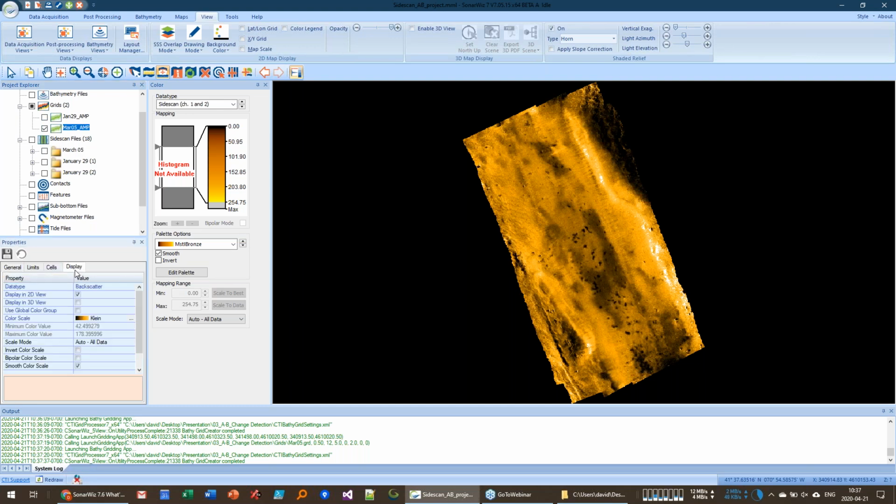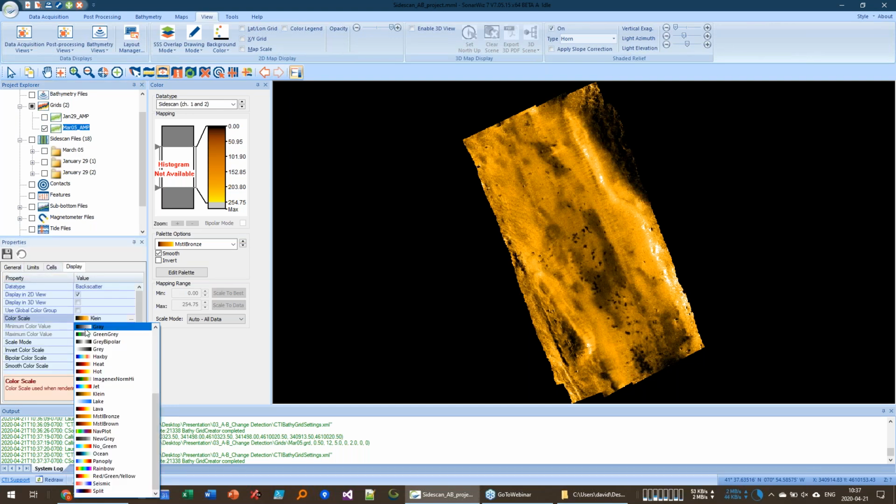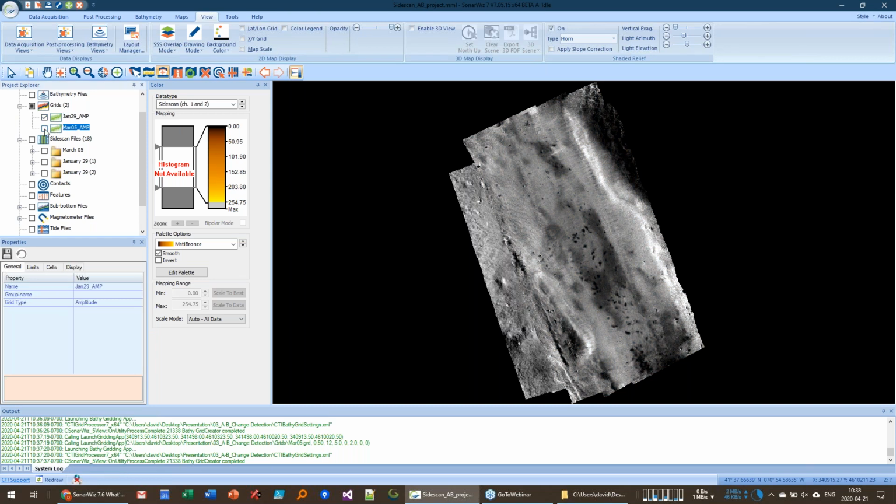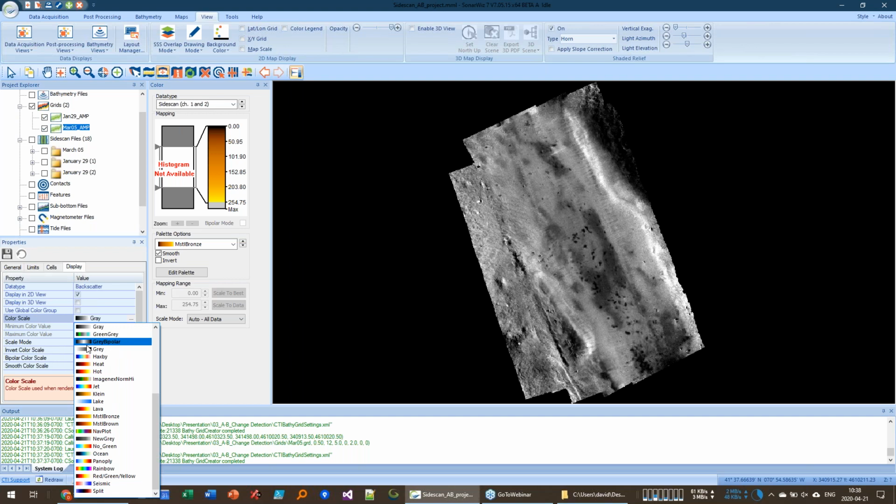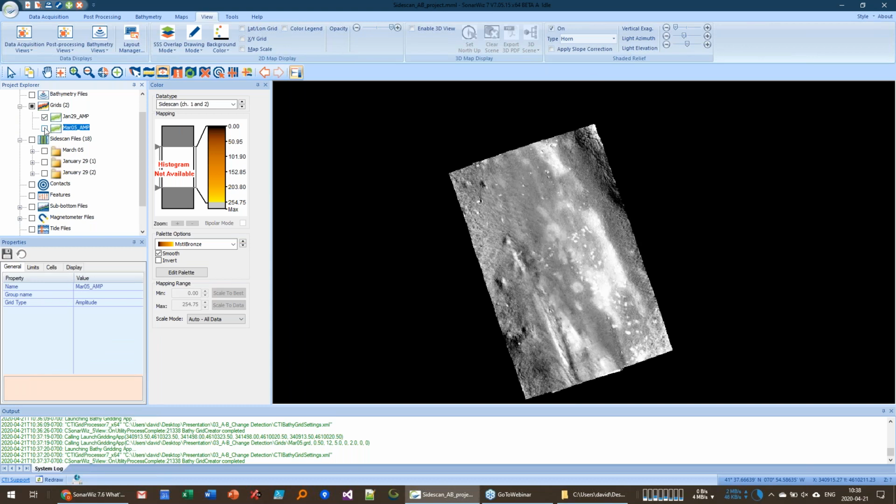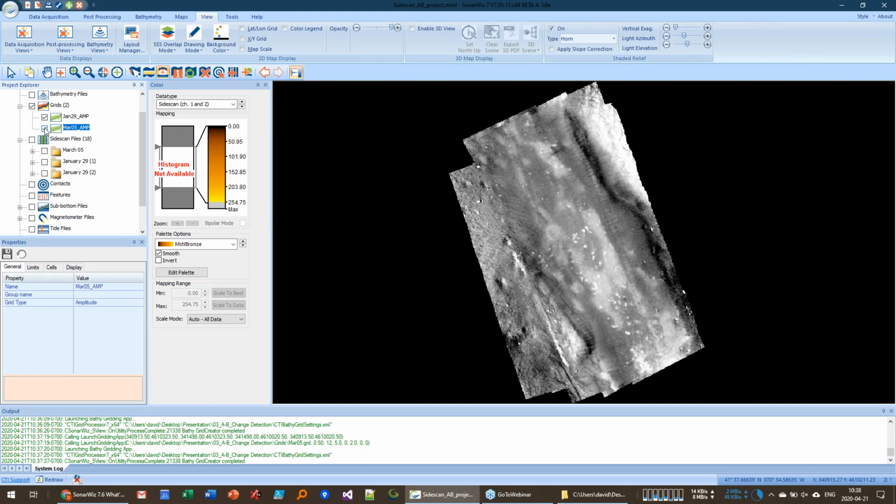I'm going to change this one to use the same grayscale. So we've got two overlapping grids. Looks like I used the wrong color scheme here. There we go. And just from my eye, blinking them on and off, there isn't a whole lot of difference between these two grids. Not much changed in 3 months, but let's see how our tool does.